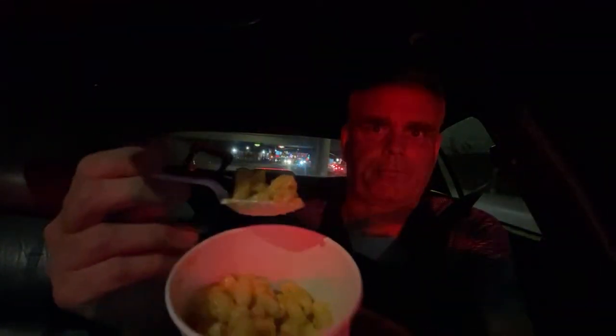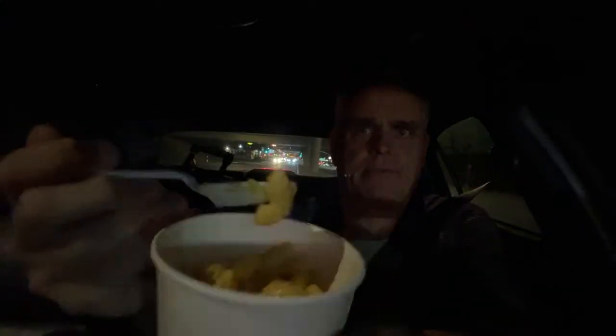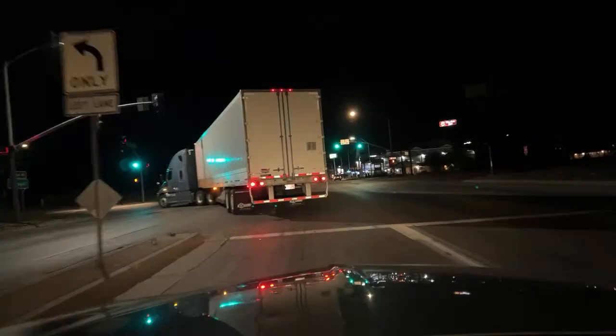I'm gonna try some of the $5 mac and cheese. Look at that, huh? So it's a 19-gallon tank. Okay. So the mileage thing must be off. Spoon can't dig it out. It's too cheesy. Need to get a straw chopstick. Maybe a straw chopstick will work.